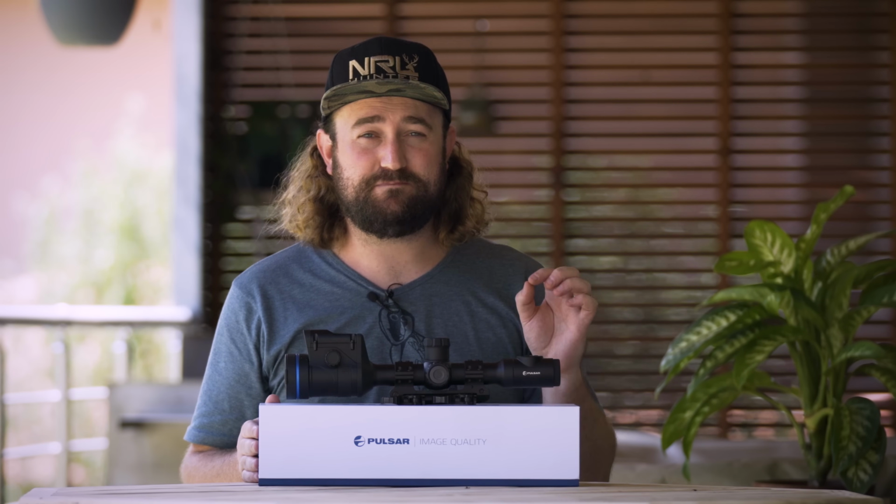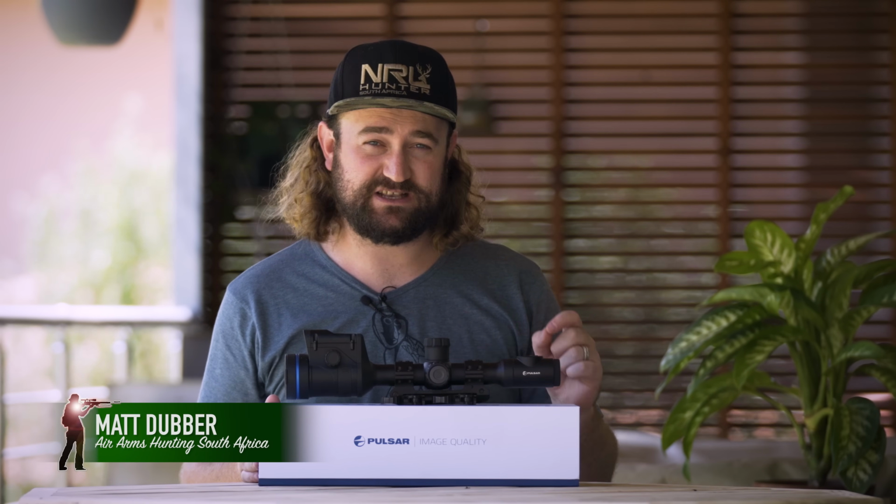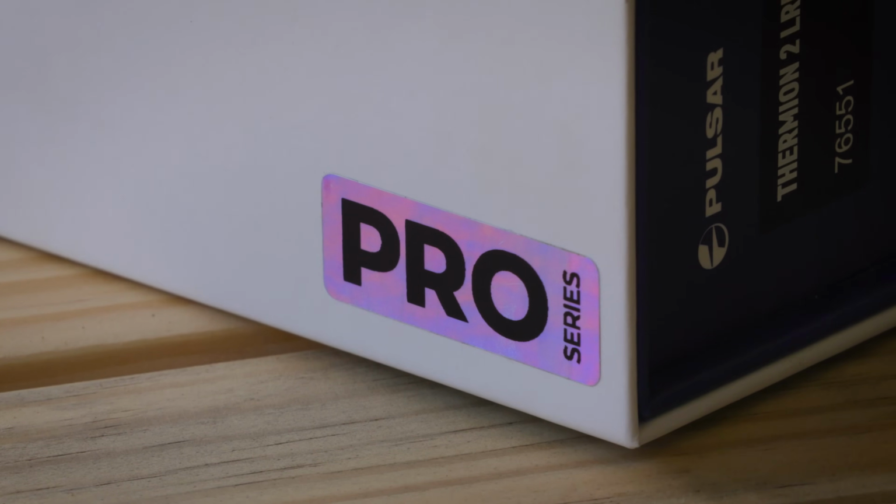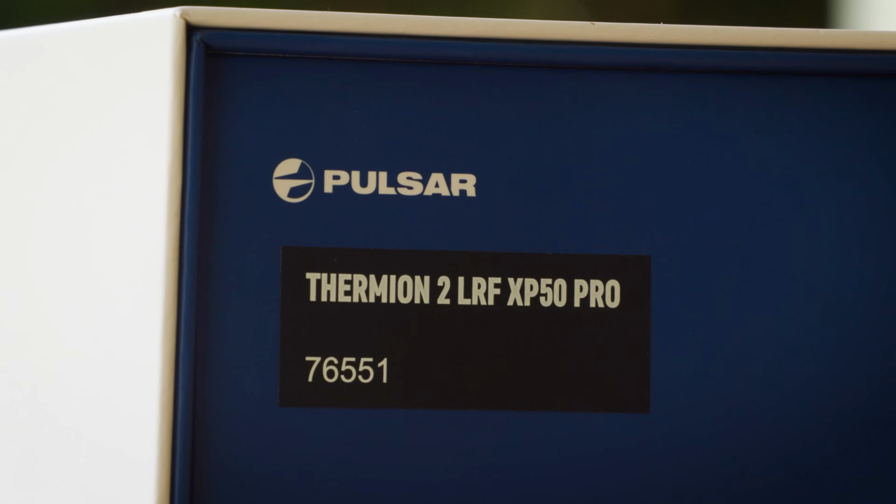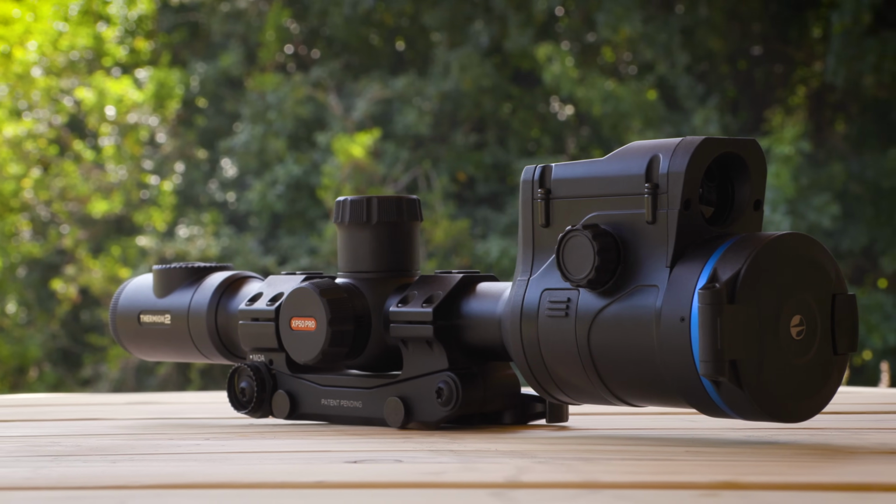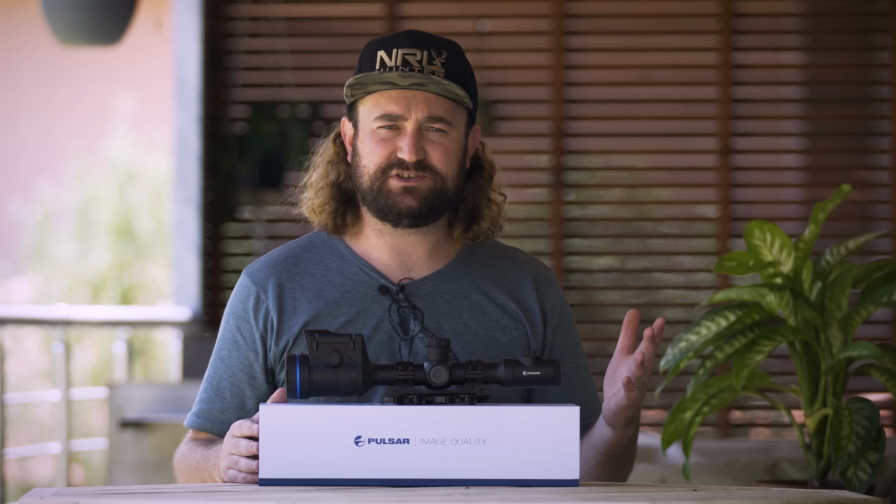In front of me today I've got the Pulsar Thermion 2 Pro XP50 LRF. It's a little bit of a mouthful, but this is a high performance thermal imaging rifle scope with some really cool features, and in this video we're going to run through some of the things that make this unit very unique, and I'm going to talk about my experience with it. But first, some context. How did I end up with this beast?